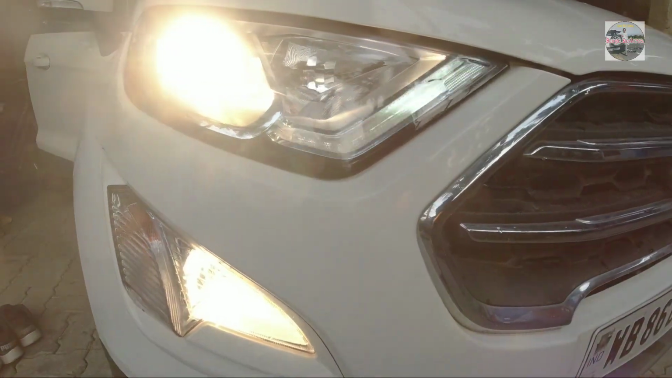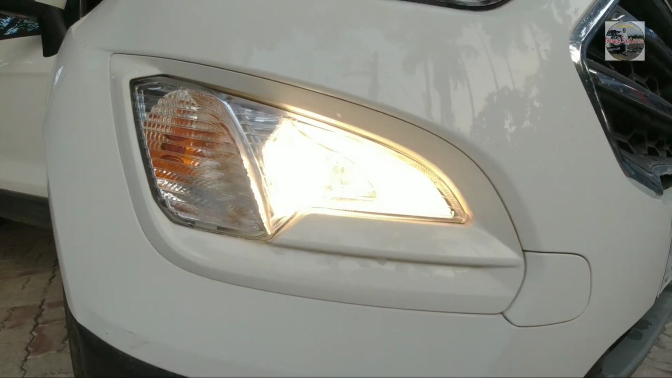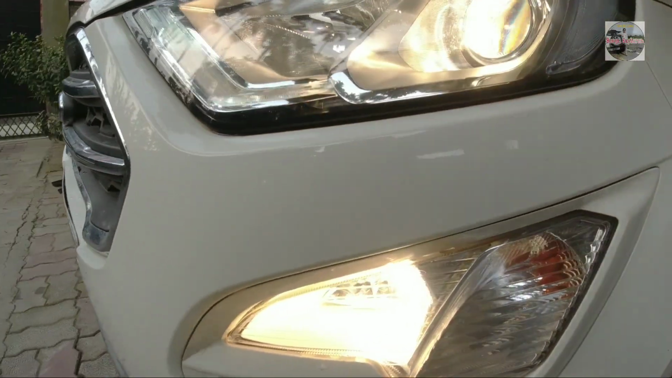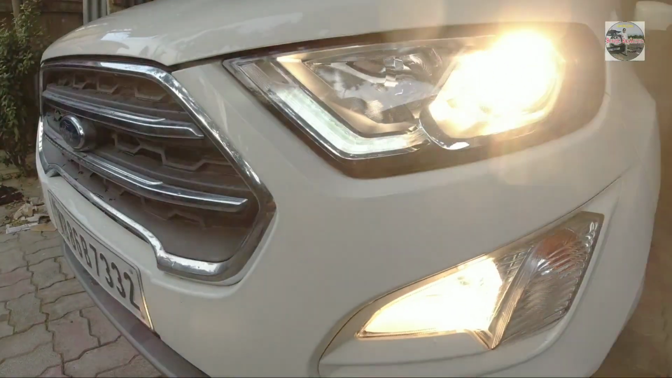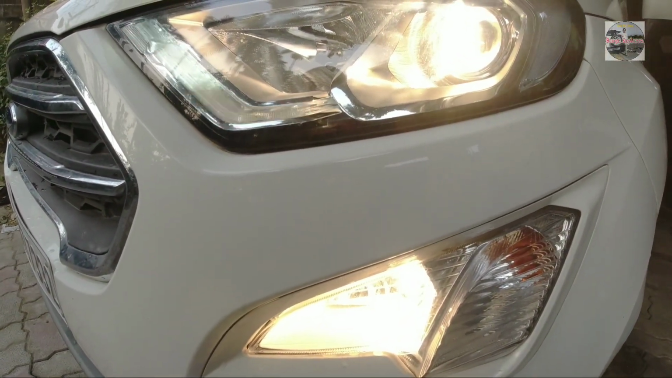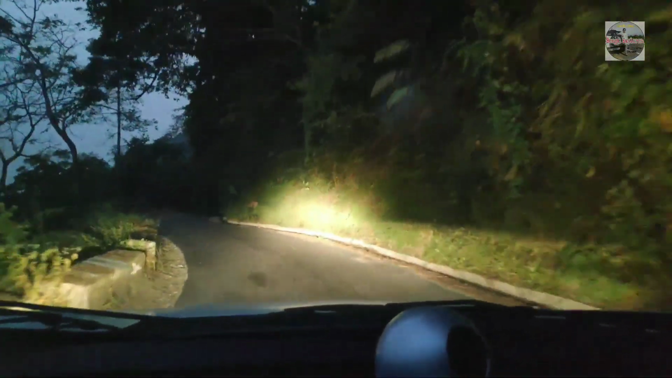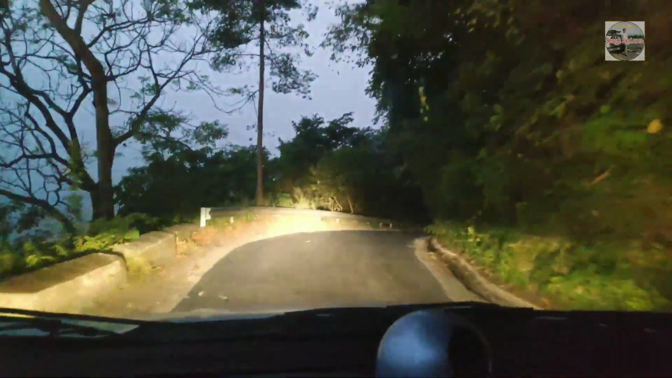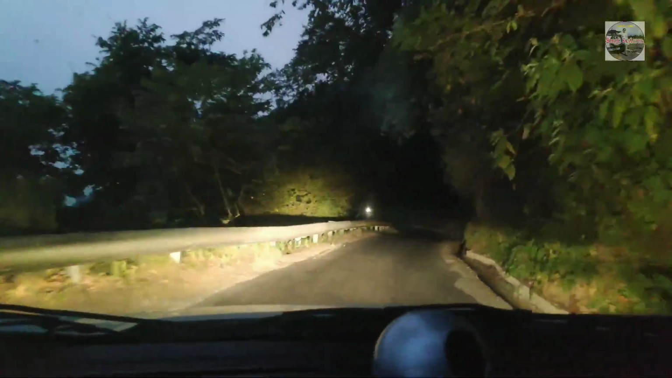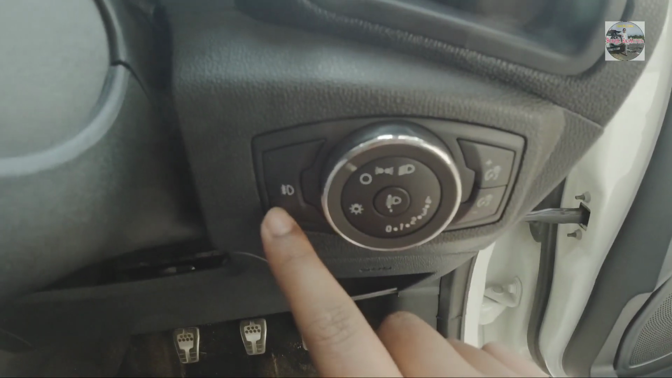Now the third parameter which I am going to show is the two fog lamps. So these two fog lamps are available in all the variants, and those two fog lamps works as fog lamp or the cornering lamps. So during hill driving those lamps are very helpful. You get a great visibility in the corners. Now to turn on these lights you need to press this button just near the light regulator switch.